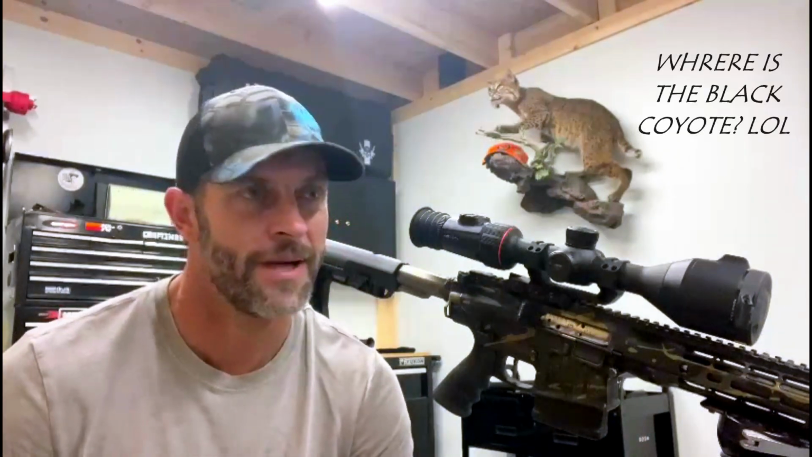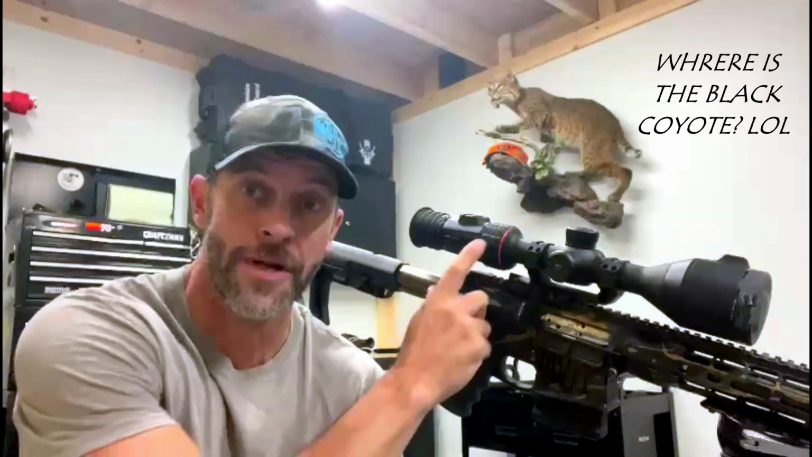I've had this scope for about 2 weeks now. I've had it long enough now where I can base a good opinion on it. It's the new Nocpix Ace H50 R. Getting into the guts on it.